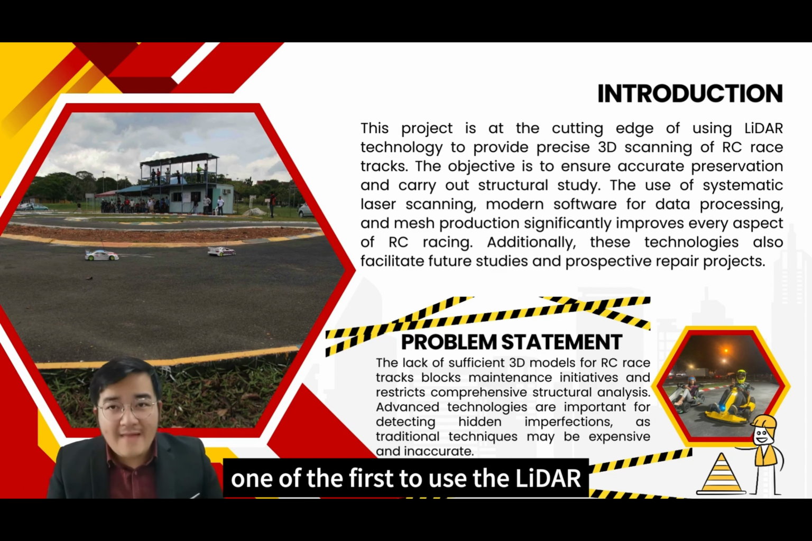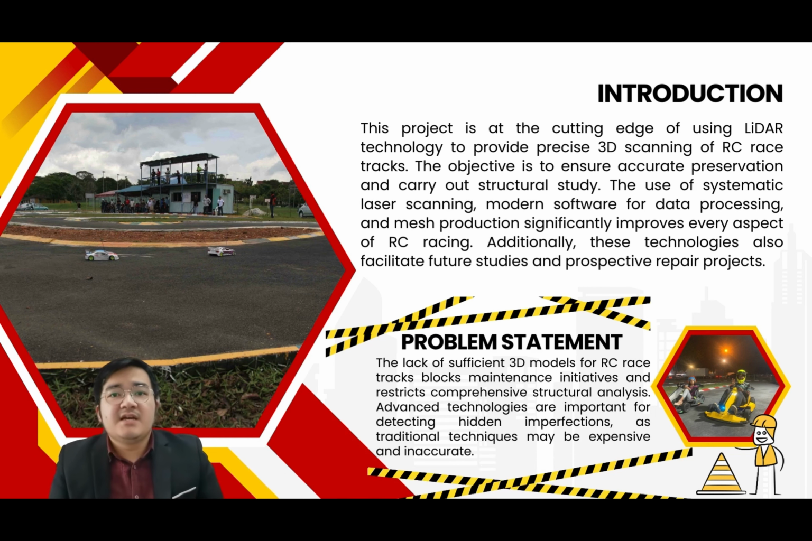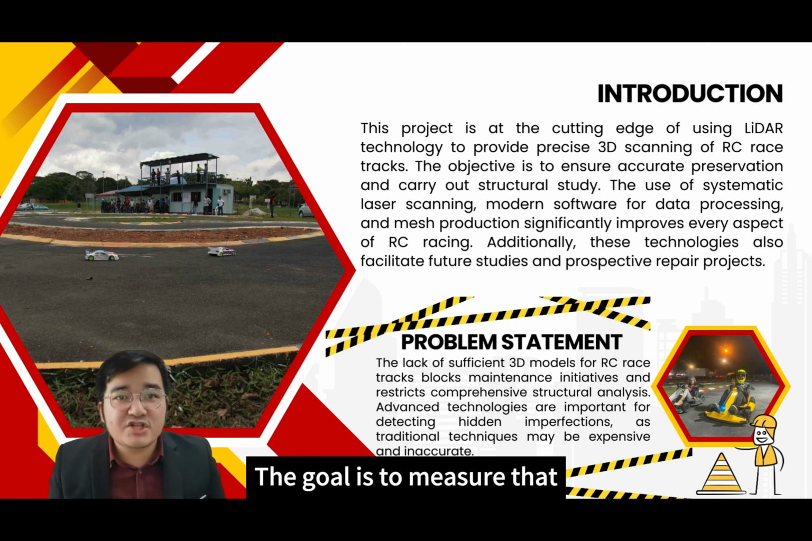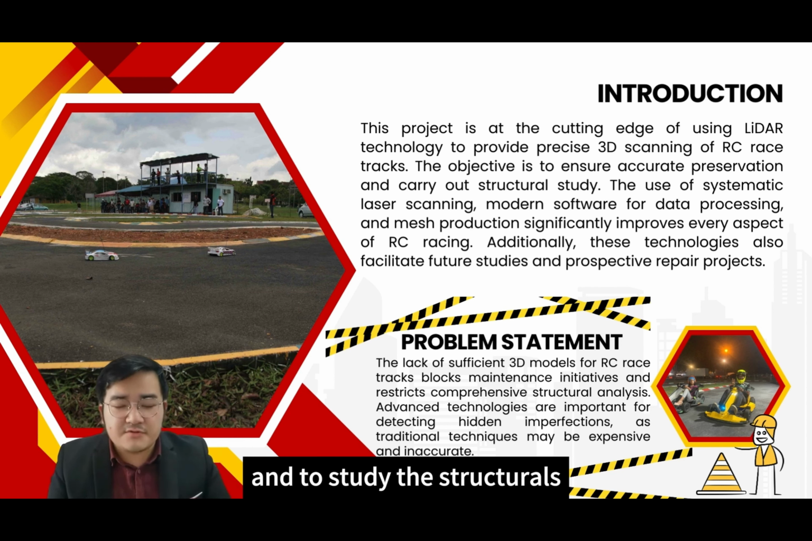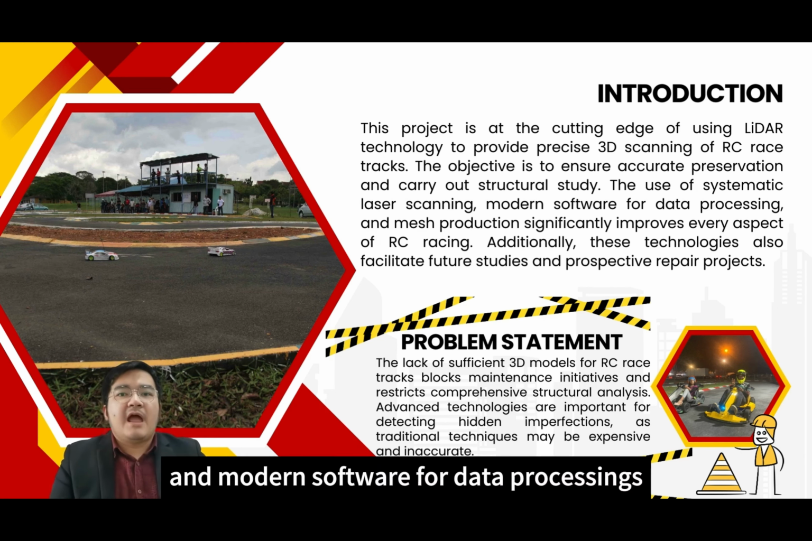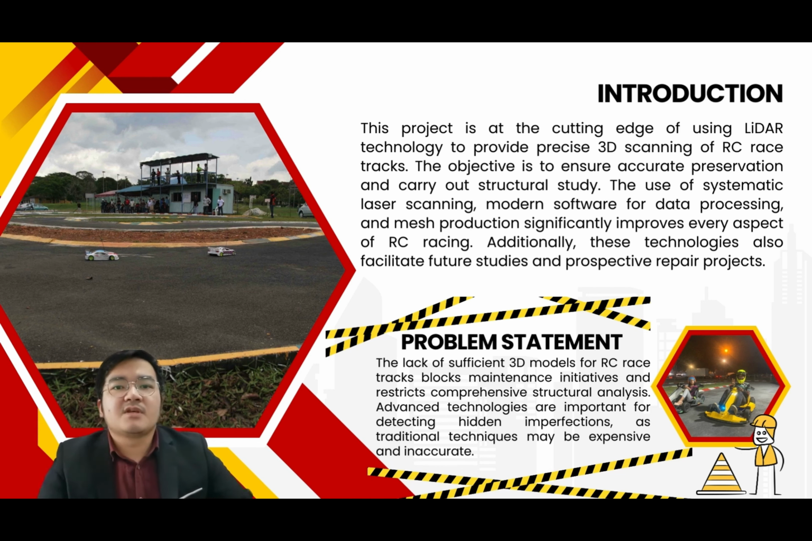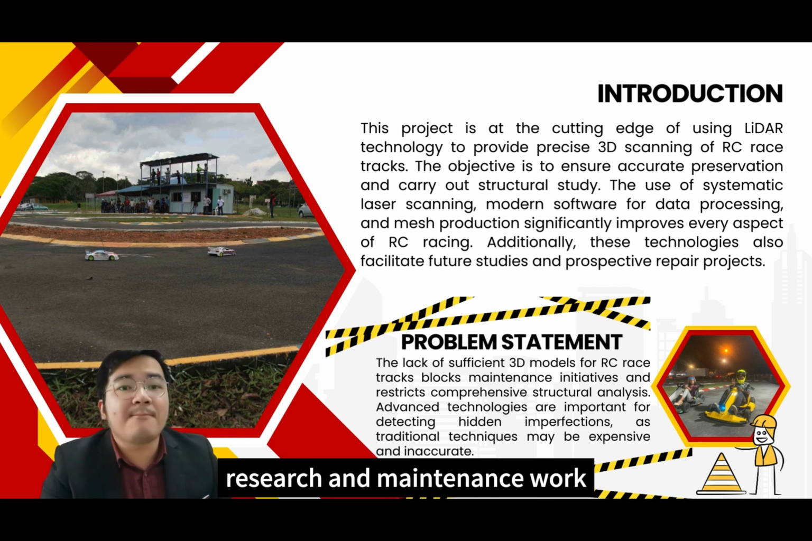This project is one of the first to use LiDAR technology to scan the RC track in 3D with excellent precision. The goal is to make sure that the preservation is done correctly and to study the structure. RC racing is much better now that a systematic laser scanner and modern software are used for data processing and mesh corrections. In addition, this tool makes it easier to do further research and maintenance work.